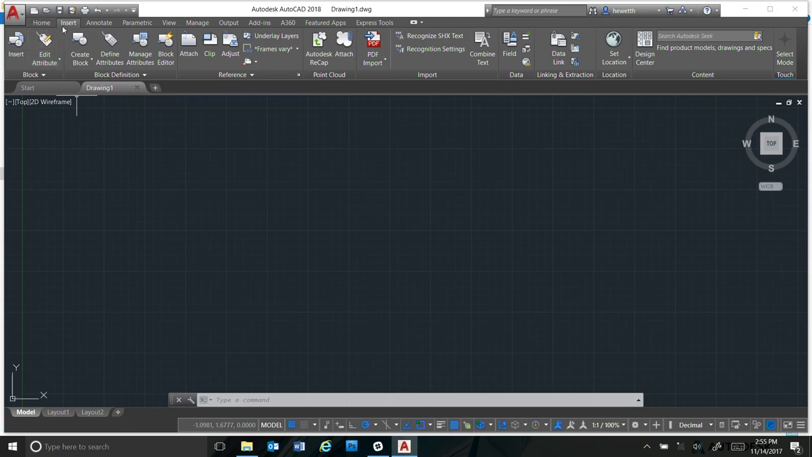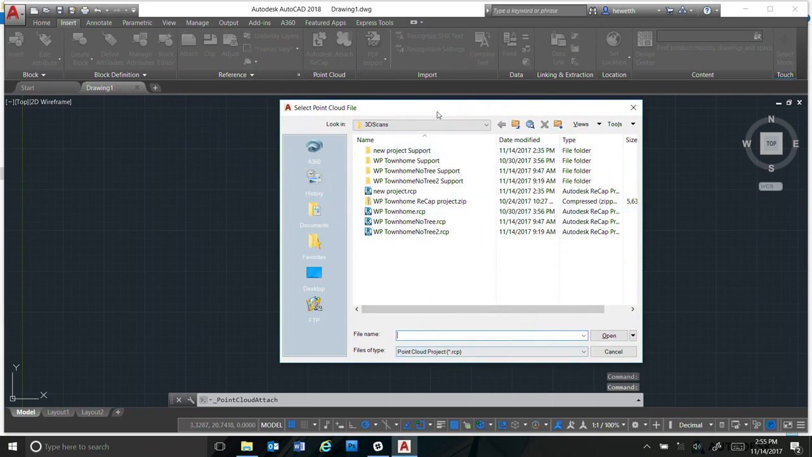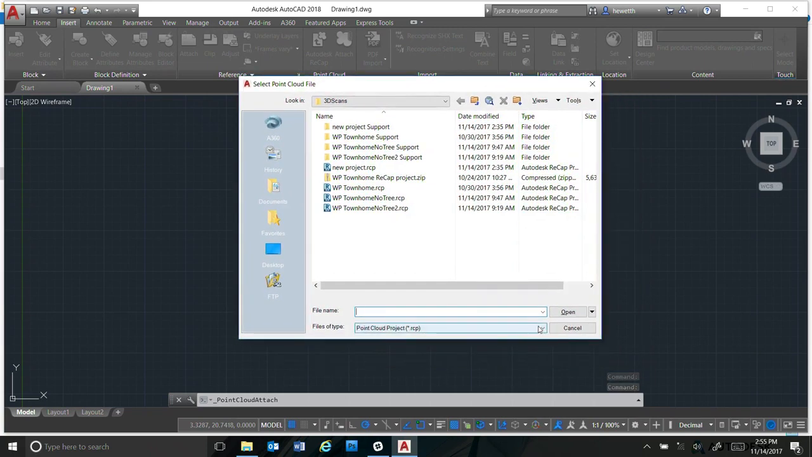And the process is very familiar if you've attached any other external files in AutoCAD. So for example, you can use the XREF command, or you can come here to the Insert Ribbon tab and choose, you'll see there's a point cloud panel, if you choose Attach. And this dialog box is the one that you're probably familiar with from attaching other types of objects, but you just navigate to your point cloud file. I'm going to go ahead and select the one that I created here with the tree gone.